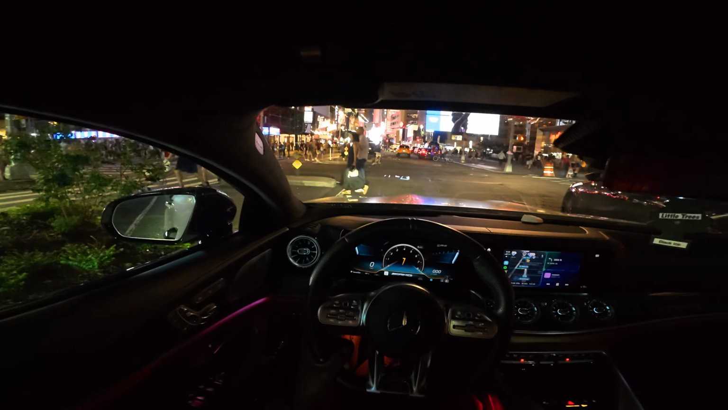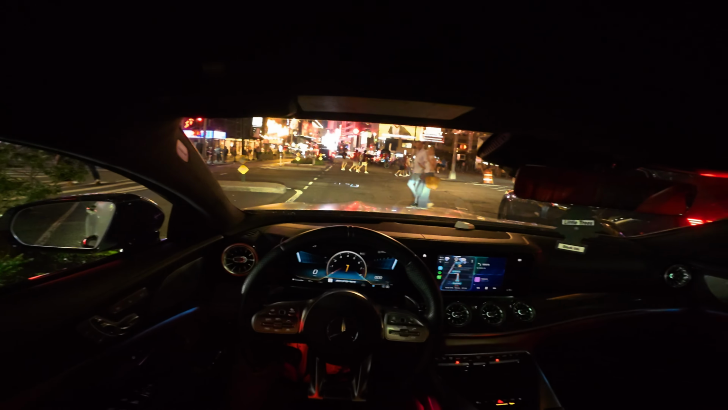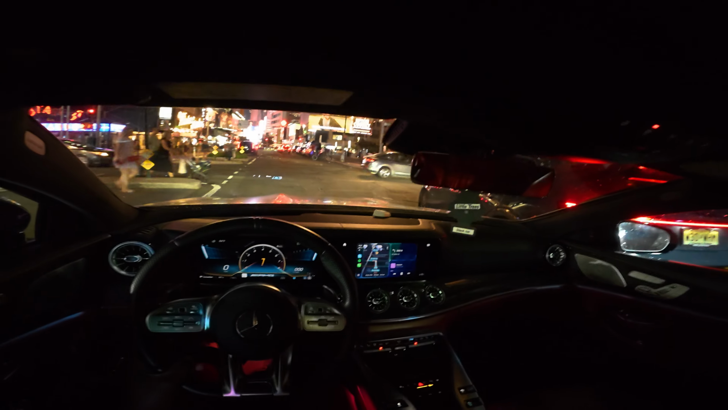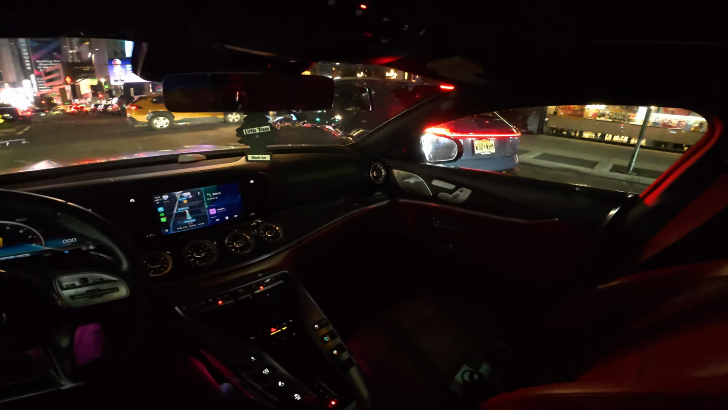Definitely a lot has changed. A lot. Looks different. There's a lot less space for cars to drive through. It looks like a lot of the changes are geared towards pedestrians, tourists, that type of stuff.